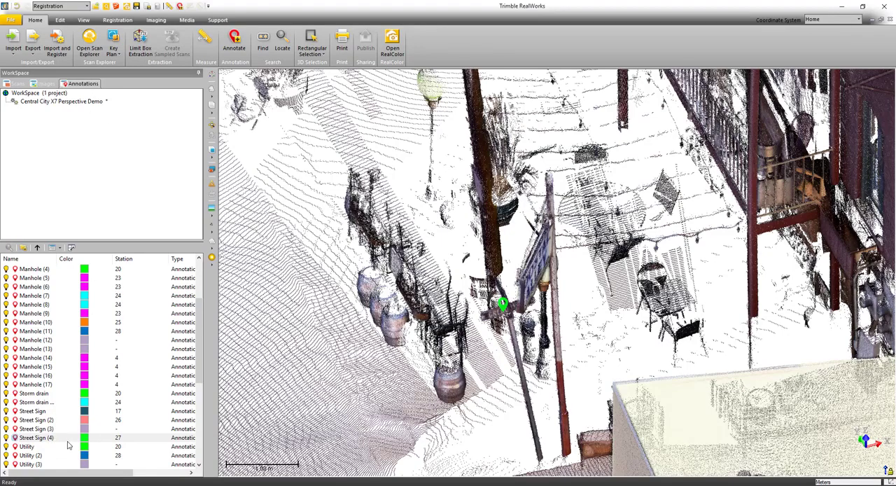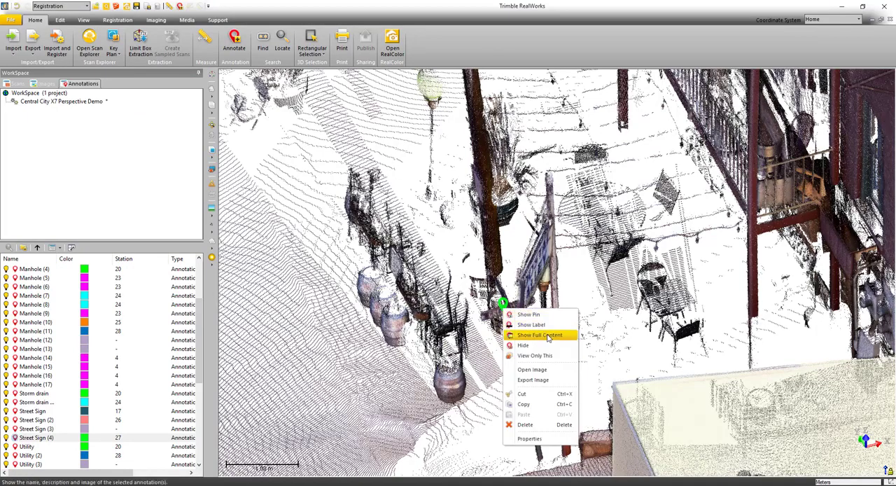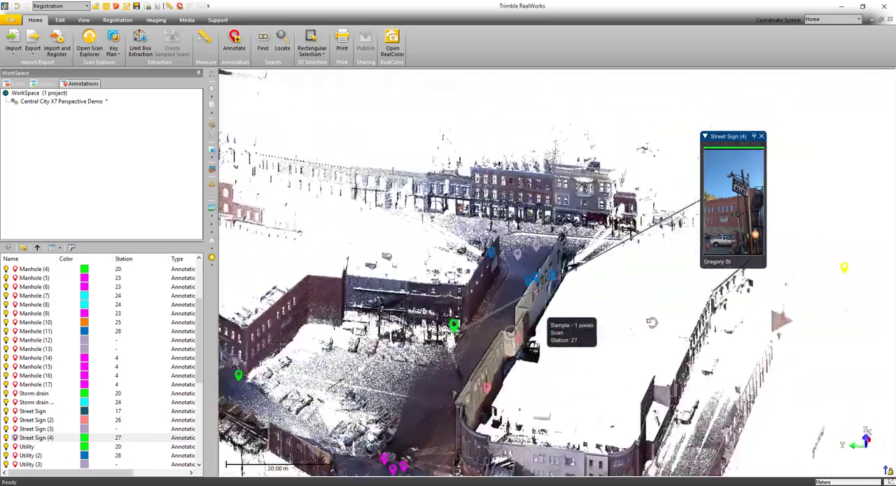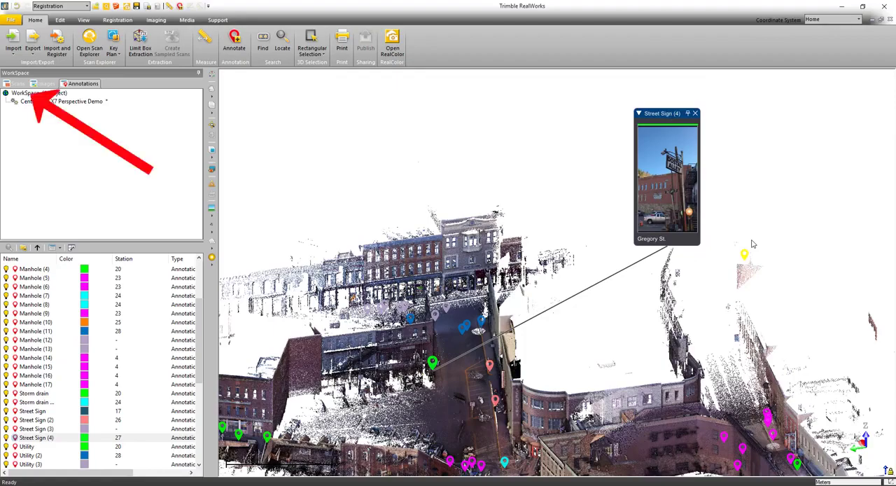Again, remember to look under the new annotations tab to find these annotations. And also remember that you can right click on the annotation to hide or display different things. And when you want to see your scan data, make sure you go back to the scan tab in the workspace.